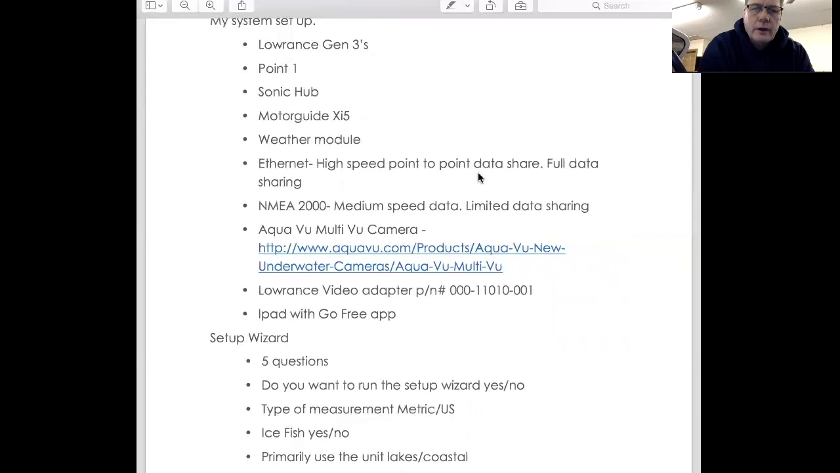I got it connected into one of my Gen 3s, and what you need is a Lowrance video adapter, and this is the part number for that. With that AquaView I got listed right there, you can plug that right into your Lowrance unit or any unit.